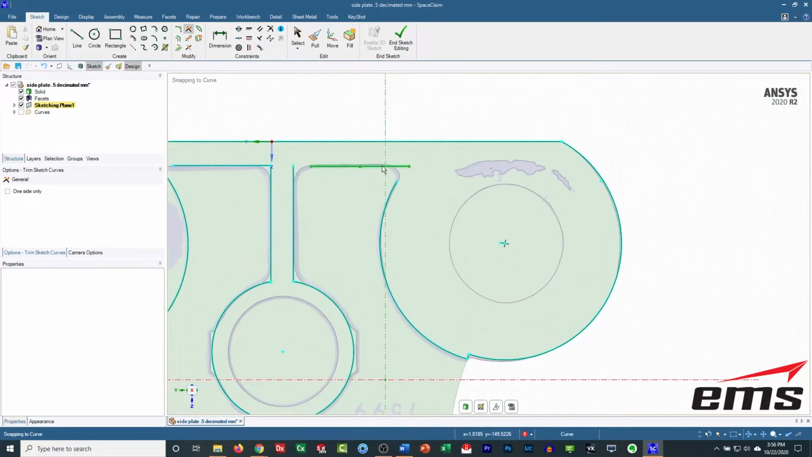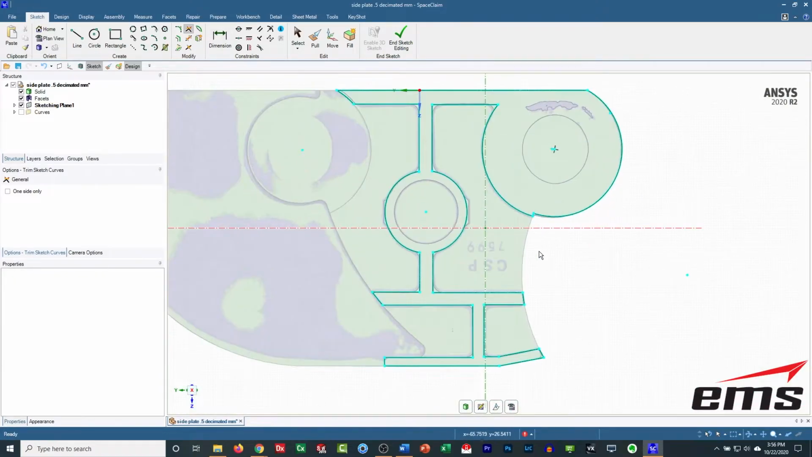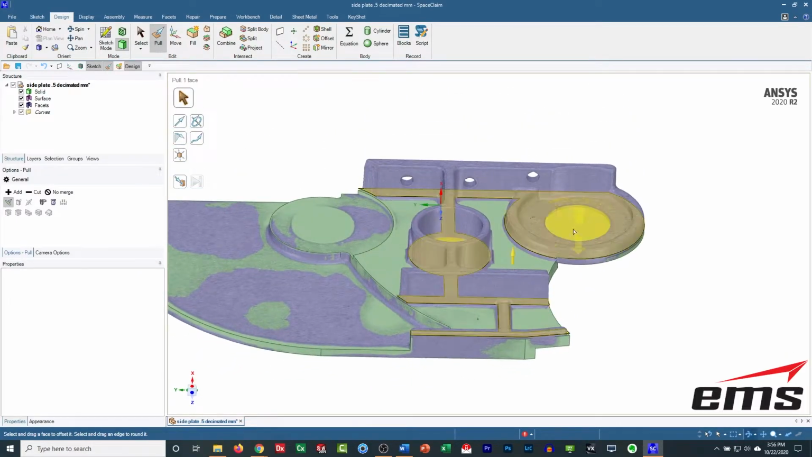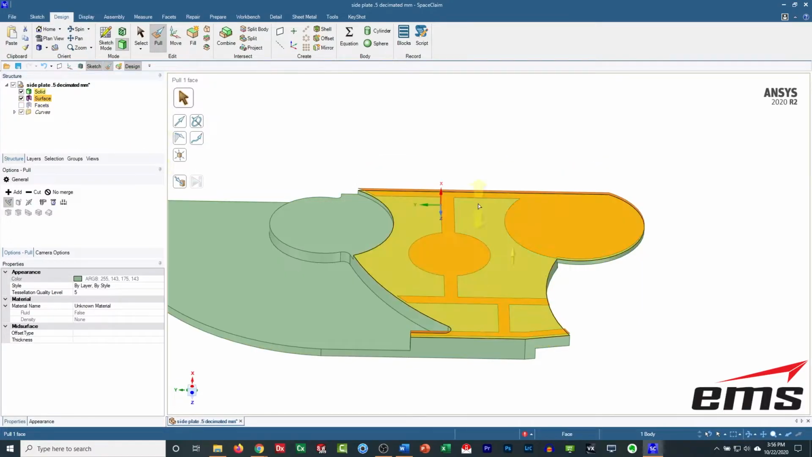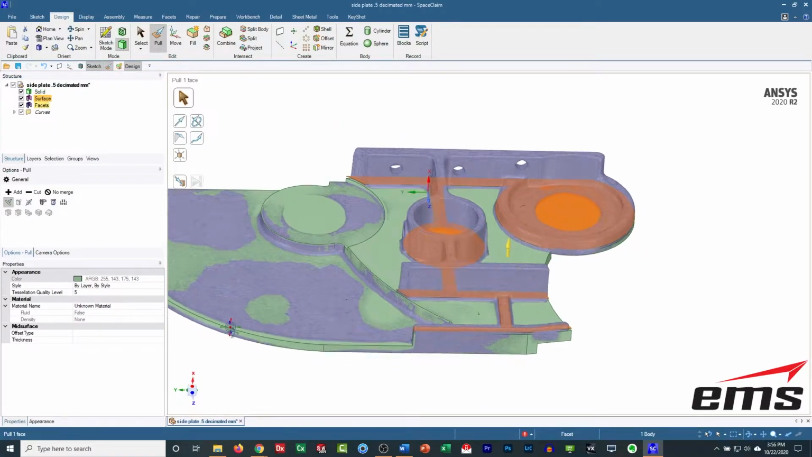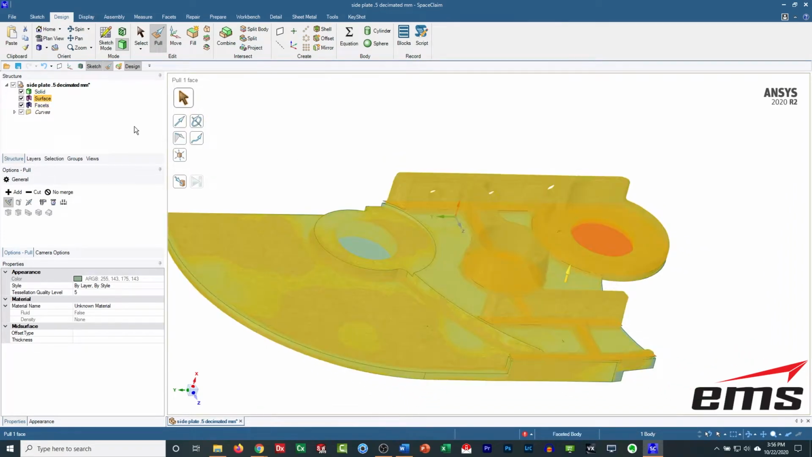And we'll put in some of the radiuses later. There we go. So what we should have is that surface there. And we're going to move it up and down. Okay, so let's start. We'll go ahead and move it down.